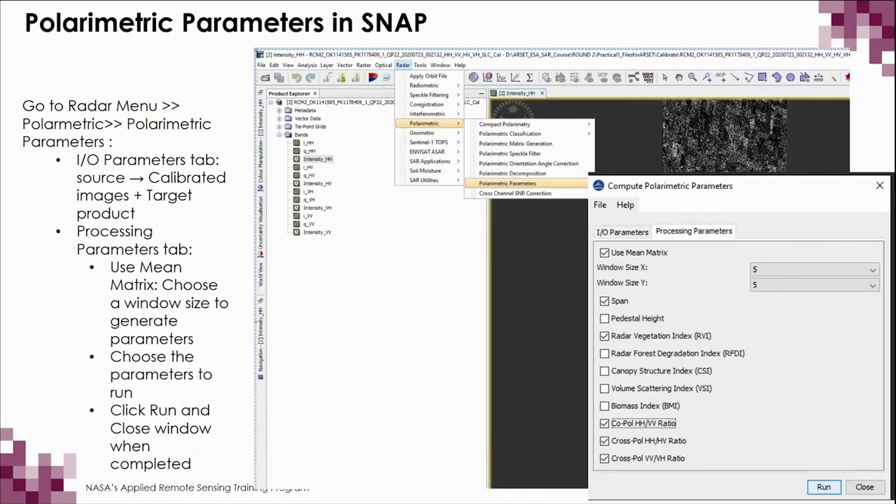Next, you will generate the intensity-derived polarimetric parameters in SNAP. You will first select the Radar menu once again and go to the Polarimetric dropdown. Then you will select the output of the polarimetric parameters. The Compute Polarimetric Parameters window will then open. Under the I/O Parameters tab, you will select that previously calibrated image and make sure that you've indicated where the target product should go. Under the Processing Parameters tab, this is where you're going to indicate which parameters you would like generated. You will see there are other parameters that we have not described in this session. You can also choose those as well.